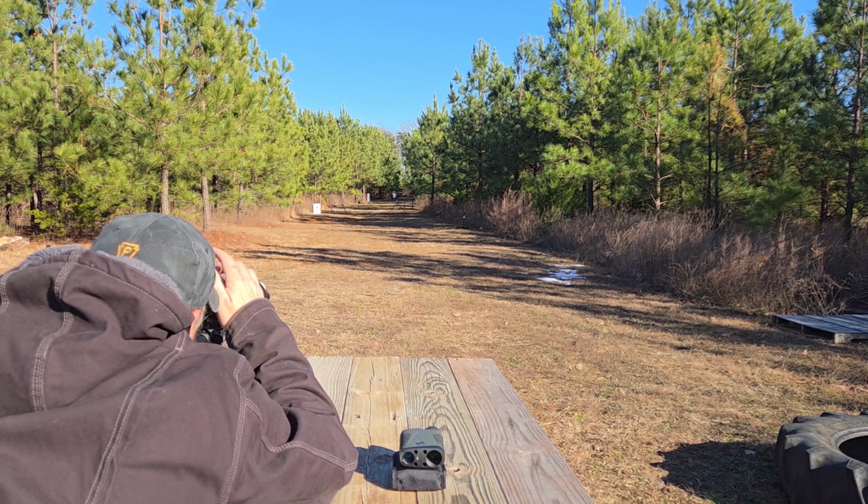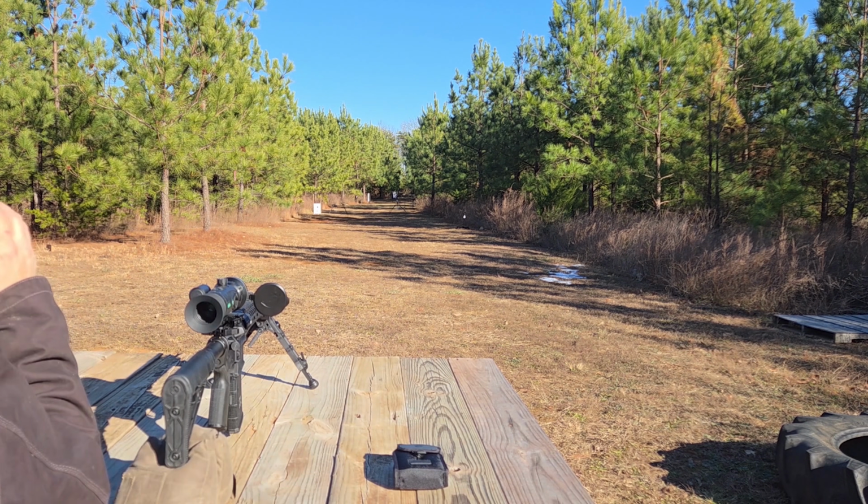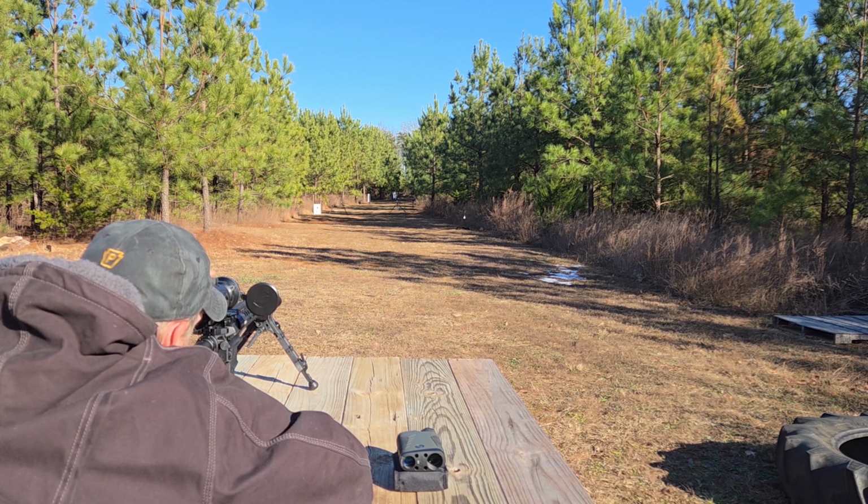We're going to tap the top to start the laser rangefinder. Okay, we're at 51.6. Let's go out there to the big target board where I put my targets on. That is at 101.9. Okay, we got 98.98. So that's what we have, 98.